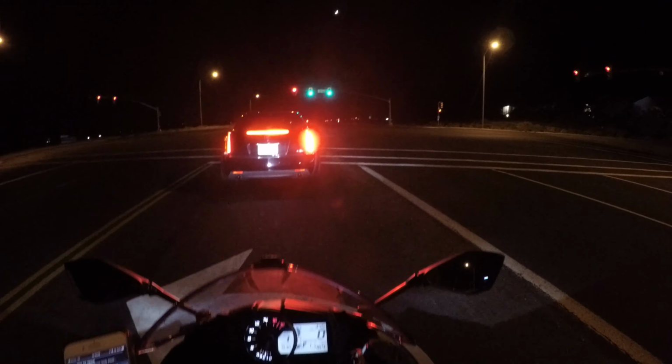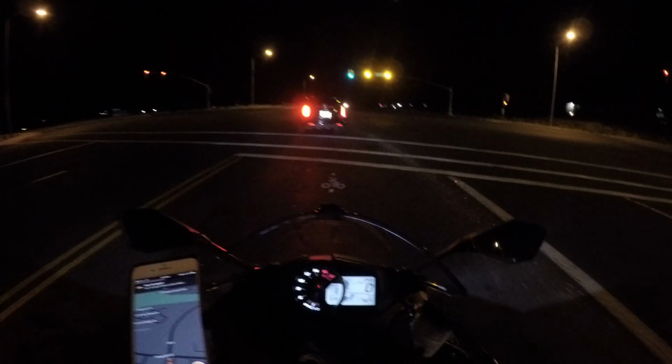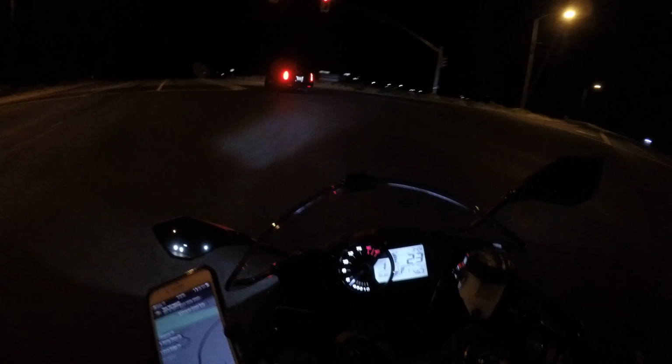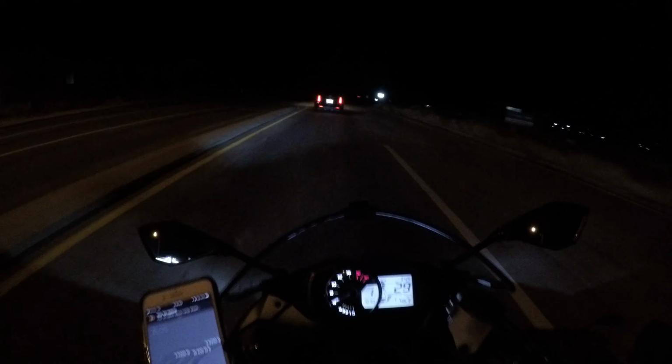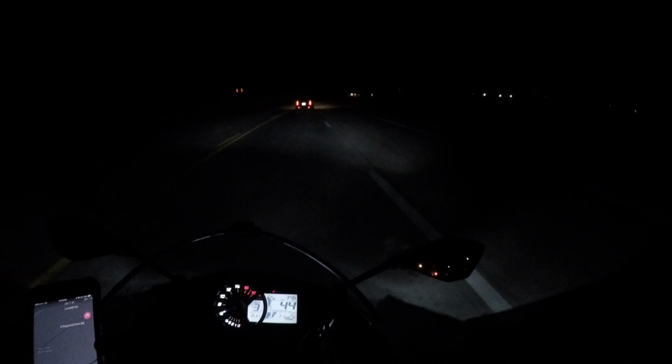Oh wow, I should chase that guy down. Oh, I'm tempted, but I won't, because I'm already turning. If I wasn't already turning, that guy would be my prey. No, probably not. I'd probably just end up tracing him down at like 60 miles per hour, because that's the speed limit, and I don't go over the speed limit.